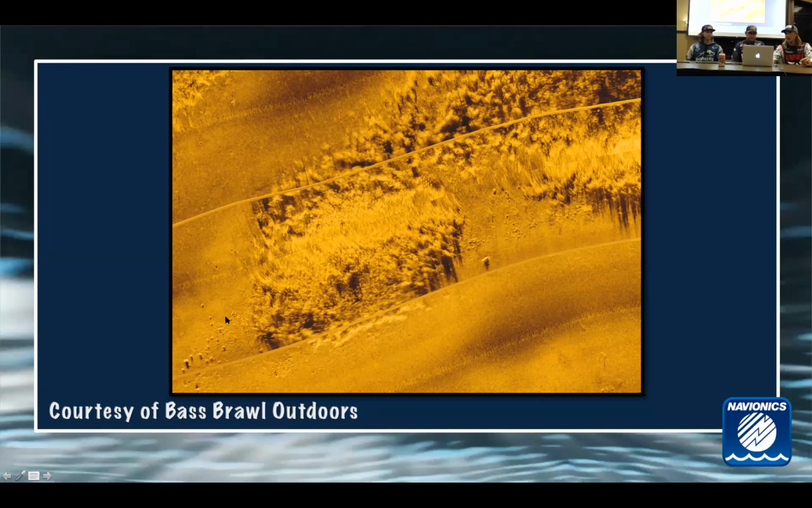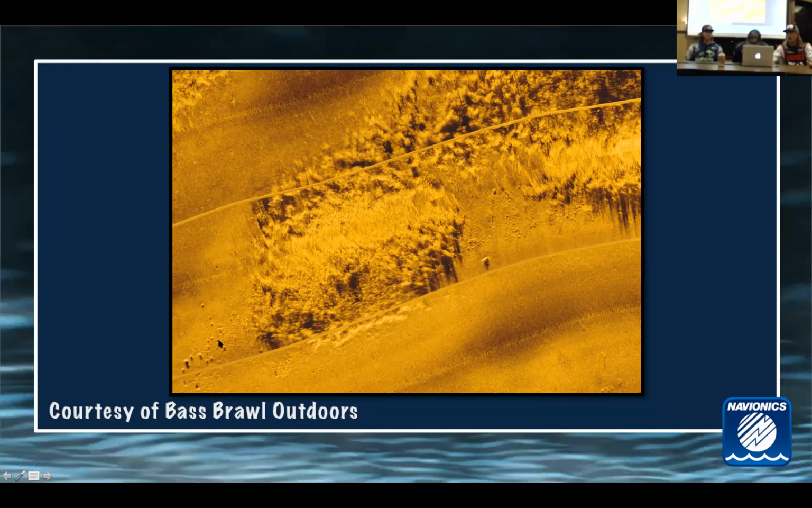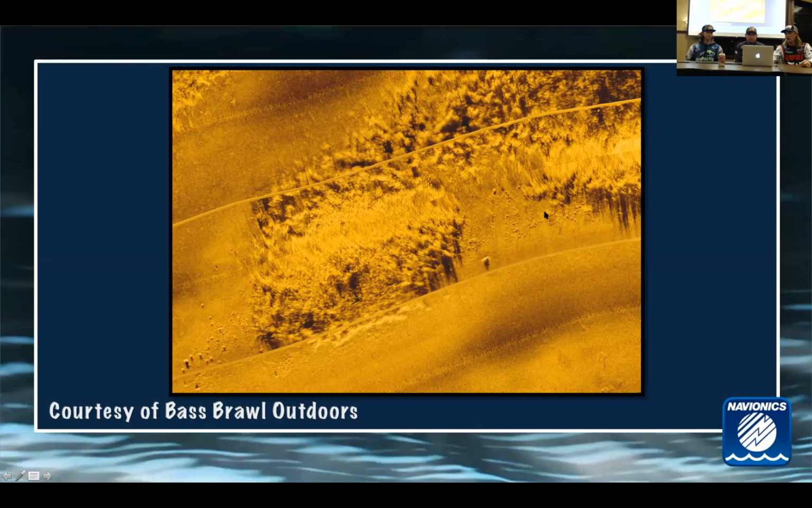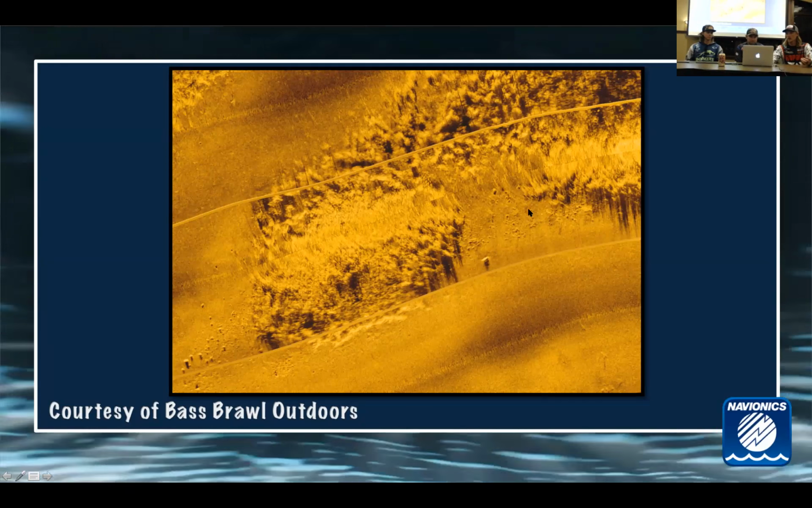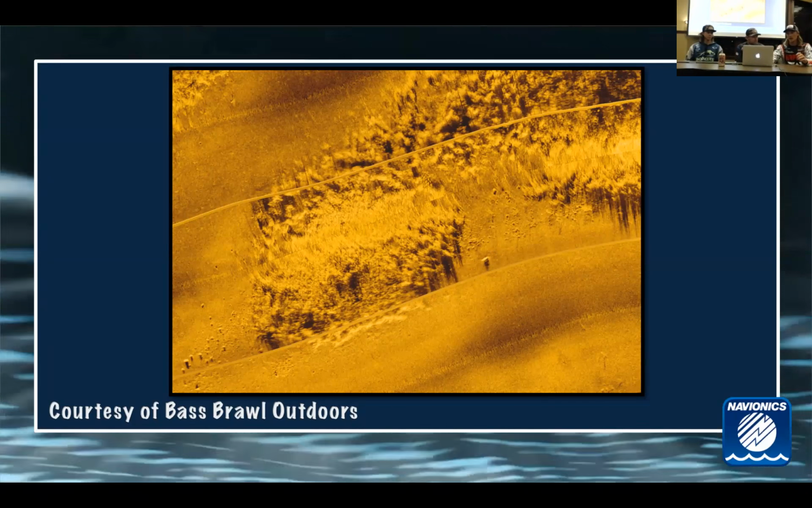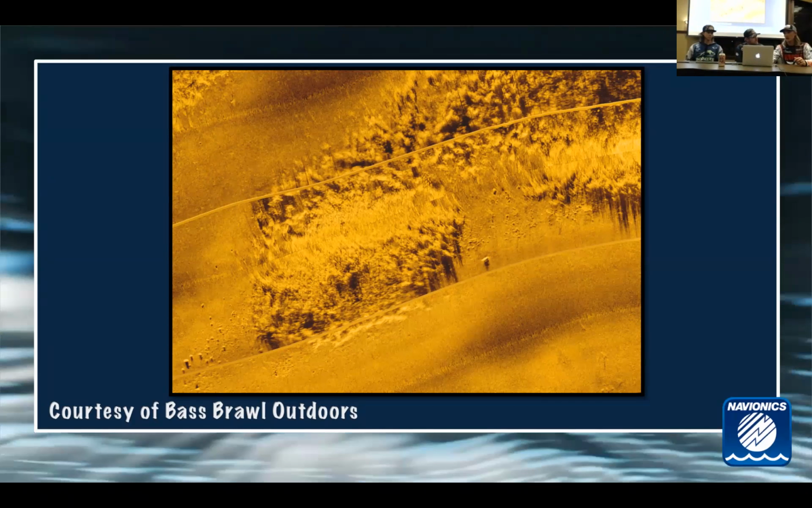But same deal here. You got a point coming out with some hard bottom on it. That's going to be an obvious, really good spot to hit. And then also in this turn, same deal. You got a little notch in the weed line here. Turns and points are pretty much the deal. A real hard straight edge can be good too if it's on like a real hard drop.